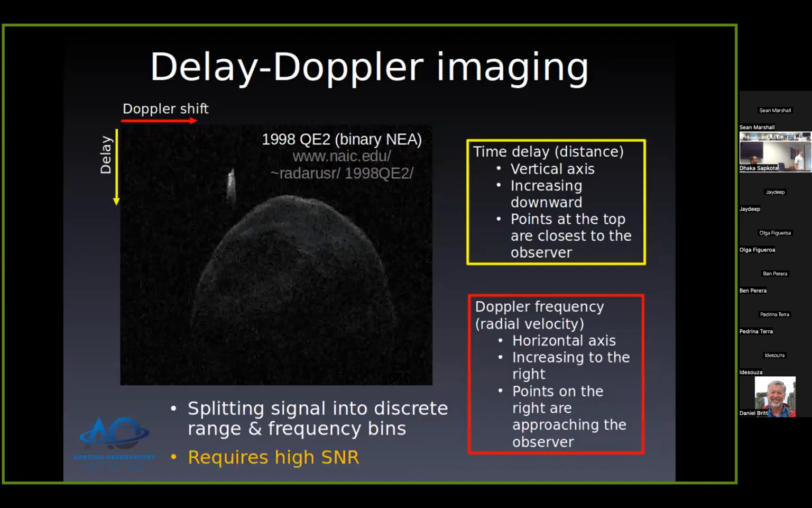So I mentioned measuring frequency and measuring time. Why not do both? If you have a target that's sufficiently close and large, you can resolve the echoes in frequency, along the horizontal axis for all the images I'll show, and delay along the vertical axis. In this case, this is 1998 QE2. The big one is the primary, and the little blur there is a little satellite. Binaries are fun because you can get the mass of the system from measuring the orbital period and the separation.